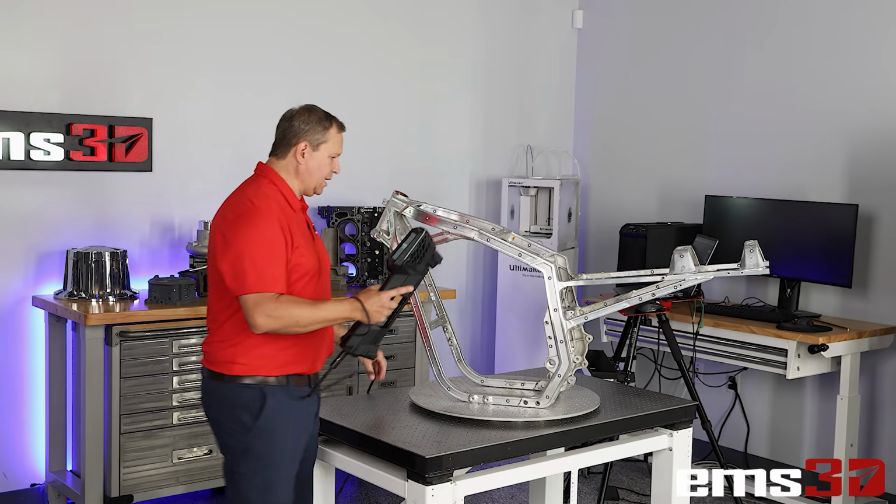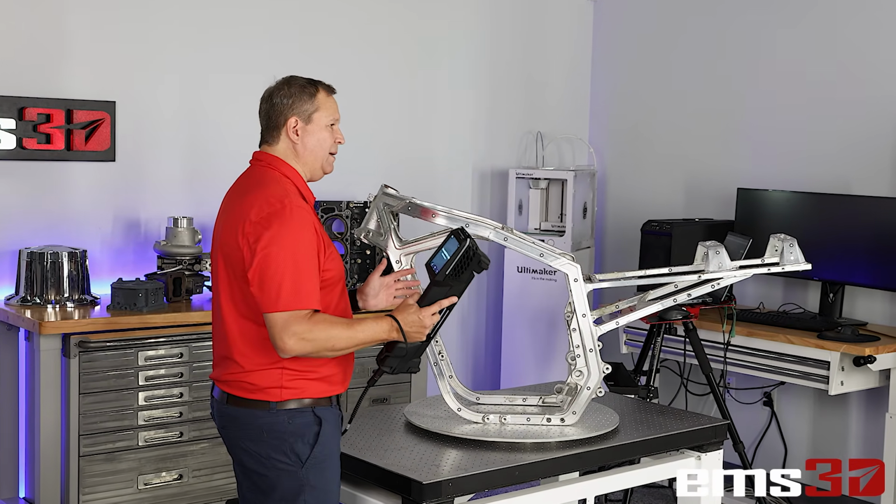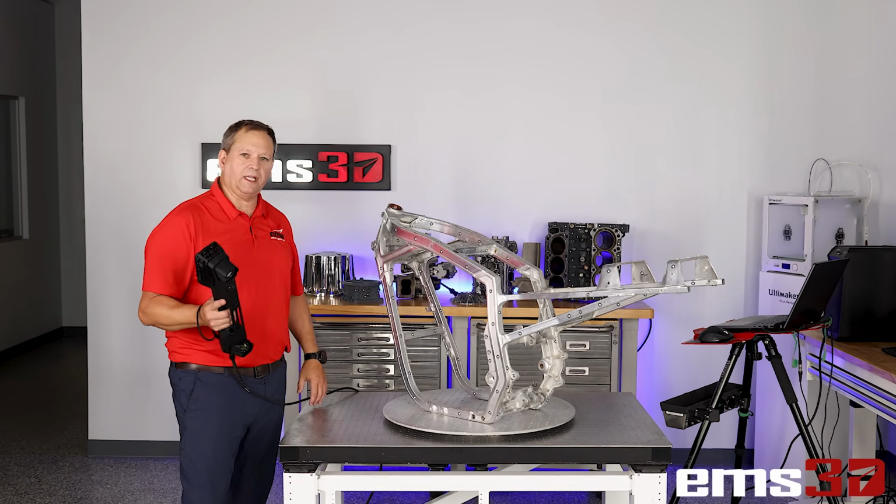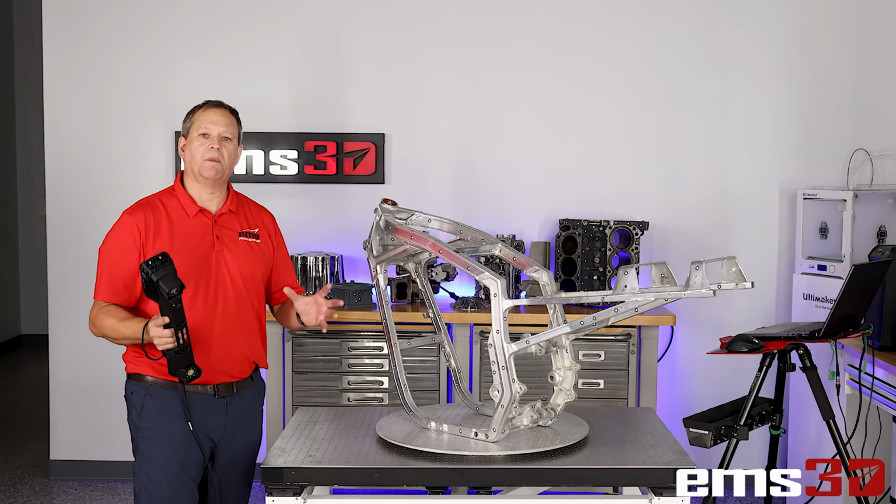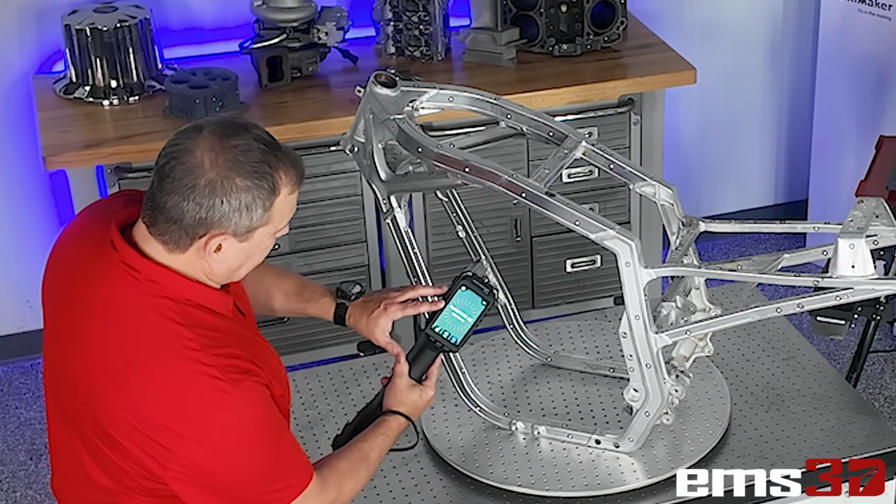So I'm going to come over here. The short mode requires the 6 mil targets, and they need to be about every 6 to 8 inches apart. So wider than a normal HandySCAN would be, kind of similar to the expanded mode in the HandySCAN EVO. But again, we have this nice LCD screen.